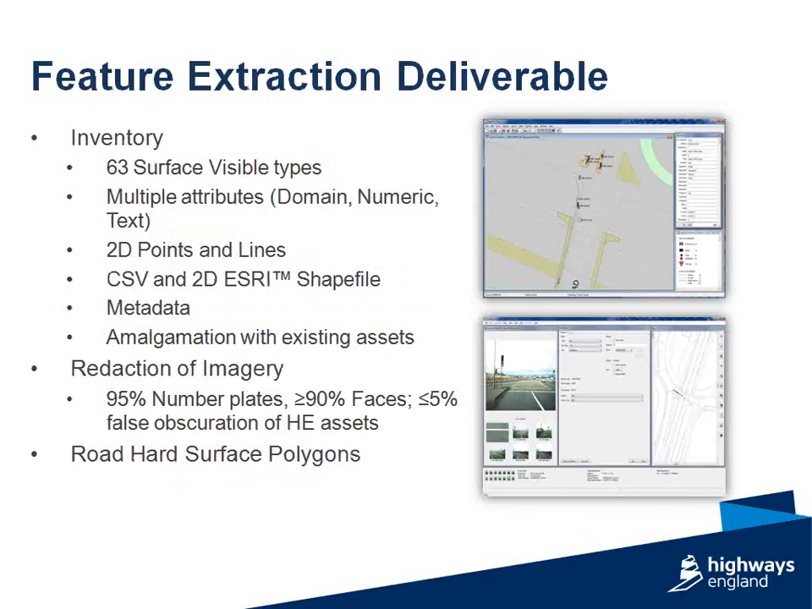In terms of feature extraction deliverables, the key thing for the initial round of the mobile mapping data collection was collection of surface visible inventory, and ultimately to populate Highways England's asset management system. So in terms of these 63 visible surface features, we're looking at things such as road markings, road studs, curbs, signage, lighting, fence lines, structures. There's many, many different asset types.